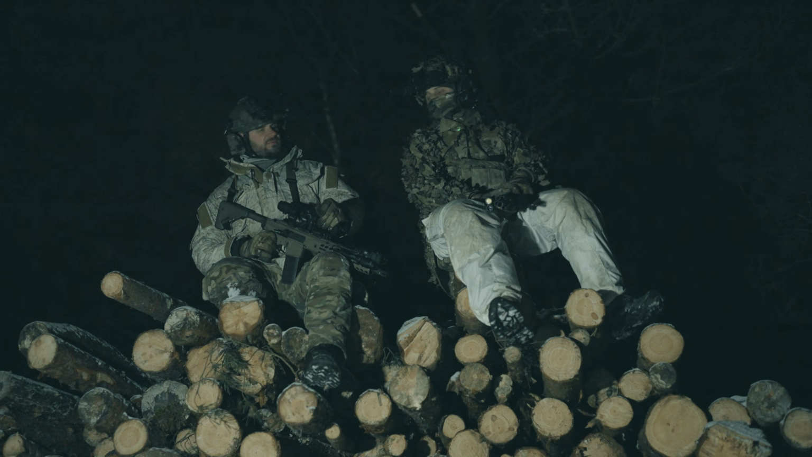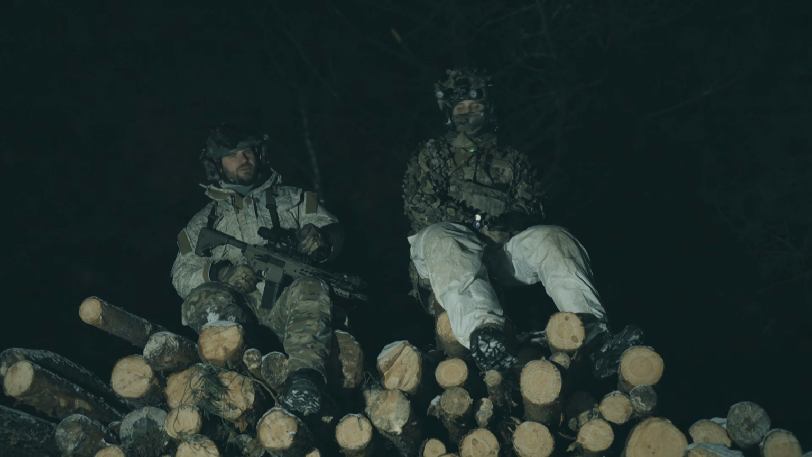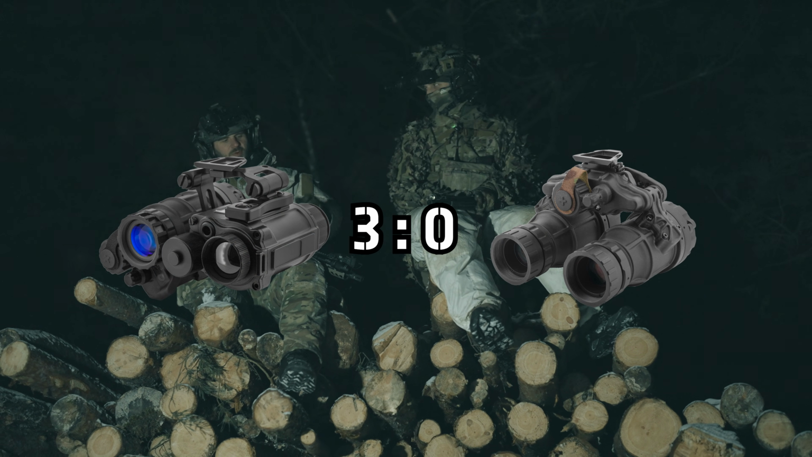That just goes to show how must-have thermals are in this day and age, especially if you're defending a static position. Really nothing you can do against it. That's scary, man. And the thing is that it gives you the edge during the day as well. That's crazy. So we just finished our last scenario. That was scary. Basically the result was 3-0 for the thermal.